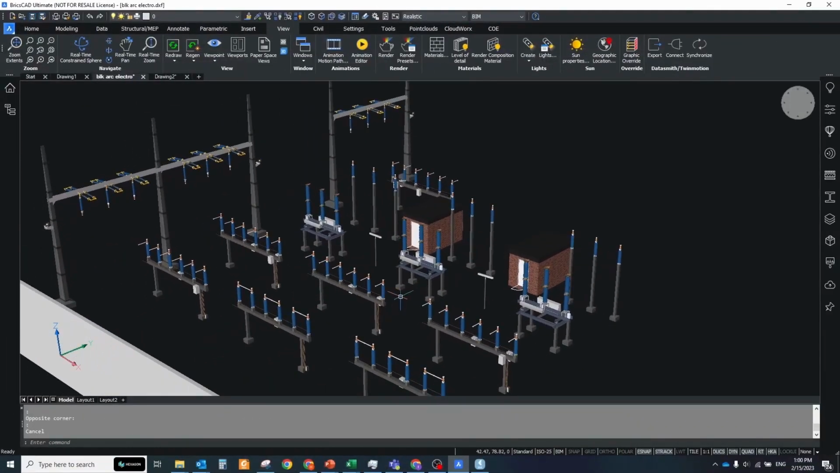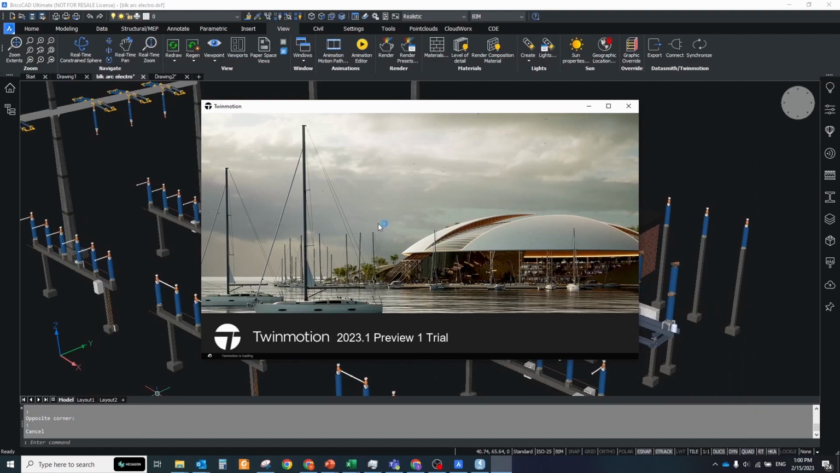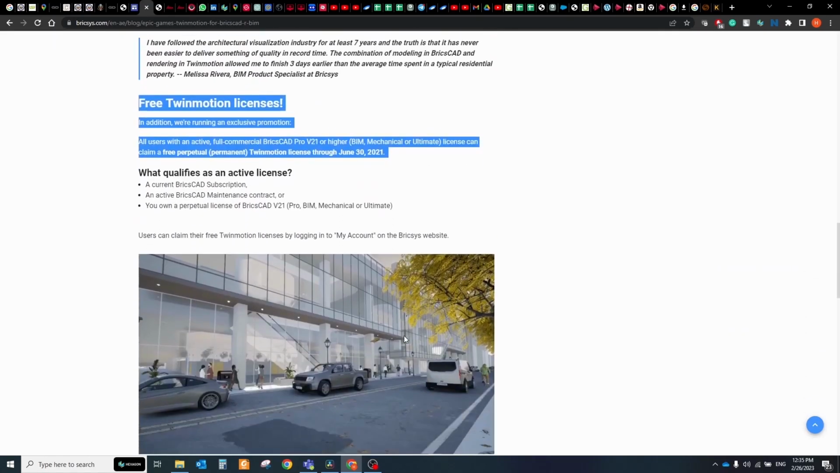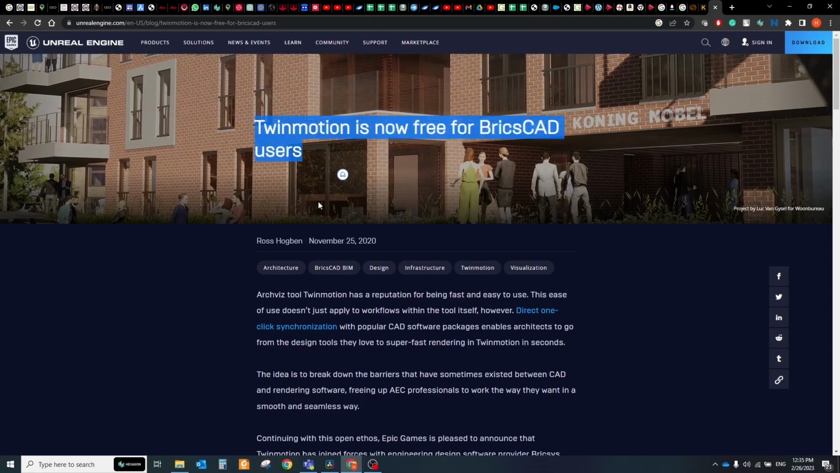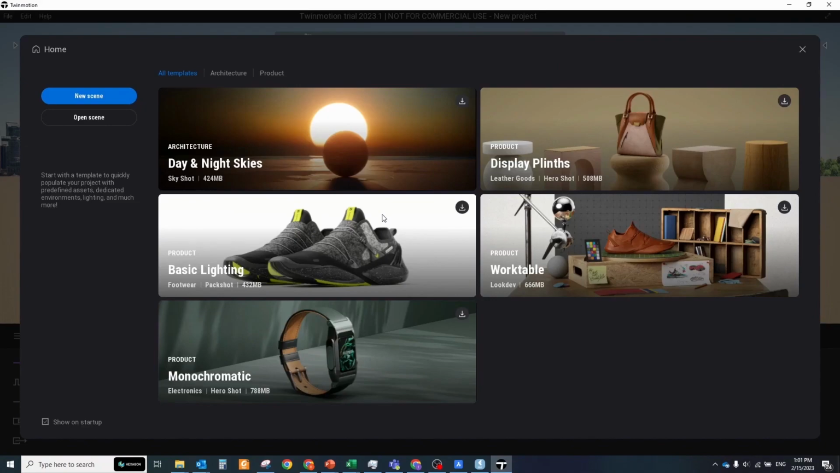To combine all models and visualize them, I used Twinmotion. It's a real-time 3D architectural visualization tool that easily produces high-quality images, panoramas and standard or 360 VR videos in seconds. This is one of the best visualization tools for architecture, construction, urban planning and landscaping professionals, which is included in the BricsCAD BIM license. All users with an active full commercial BricsCAD Pro or higher, BIM, Mechanical or Ultimate license can also claim a free permanent Twinmotion license.